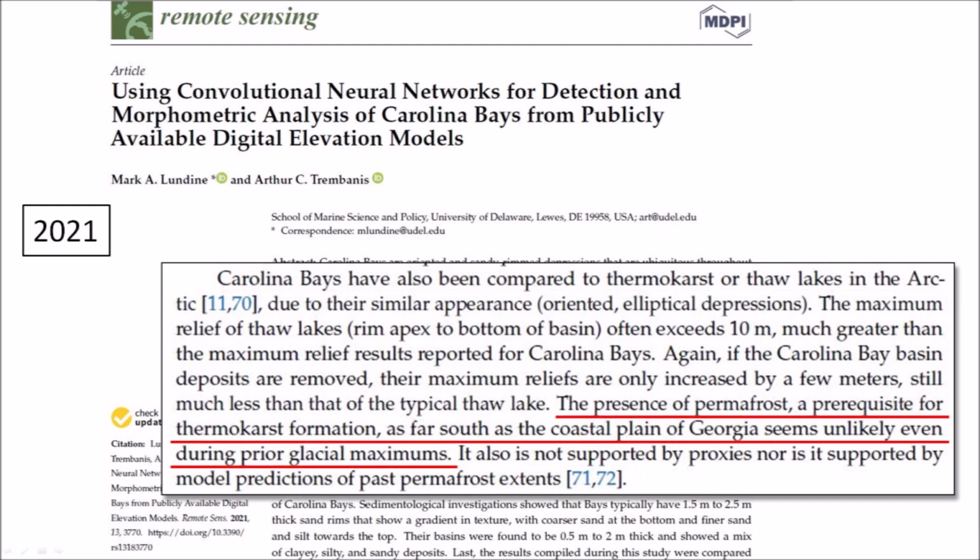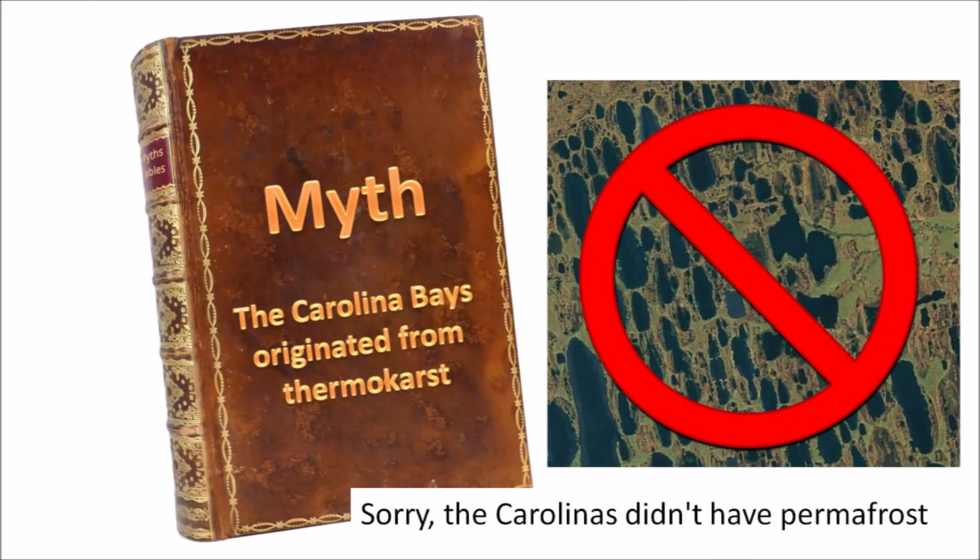The presence of permafrost, a prerequisite for thermokarst formation, as far south as the coastal plain of Georgia seems unlikely even during prior glacial maximums. It also is not supported by proxies, nor is it supported by modeled predictions of past permafrost extents." End quote. Thermokarst lakes in the Carolina Bays have very different physical characteristics, and there is no evidence of permafrost in the Carolinas even during the last glacial maximum. So in spite of the opinions by respected scientists, we must conclude that the origin of the Carolina Bays from thermokarst is only a myth.